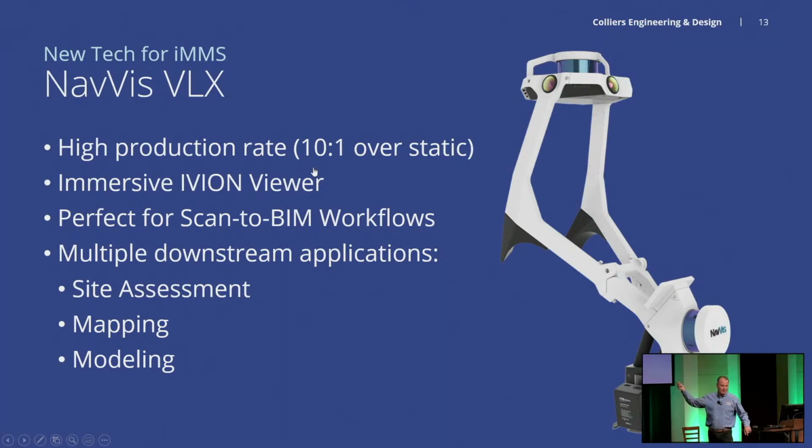So to me, what I like is that you've got multiple downstream applications. The first thing we want to give people, if they're doing site assessment, is the Ion Viewer. They can walk around, they can measure, they can snap images. If someone has a reason to look at the data, they're going to love that. But then we're moving from that workflow into the scan to BIM, right?